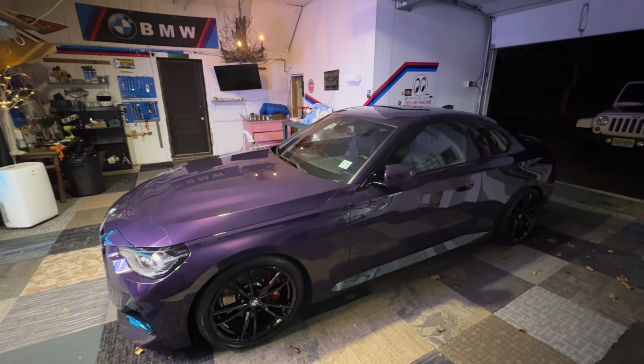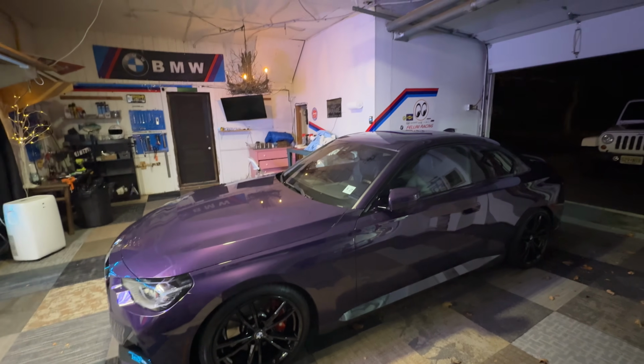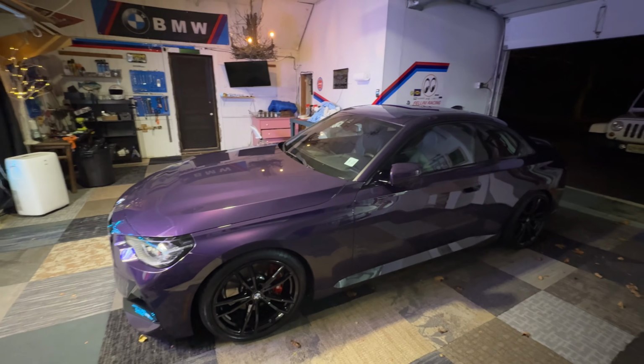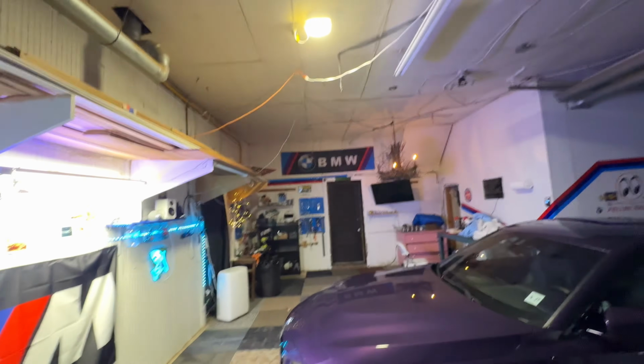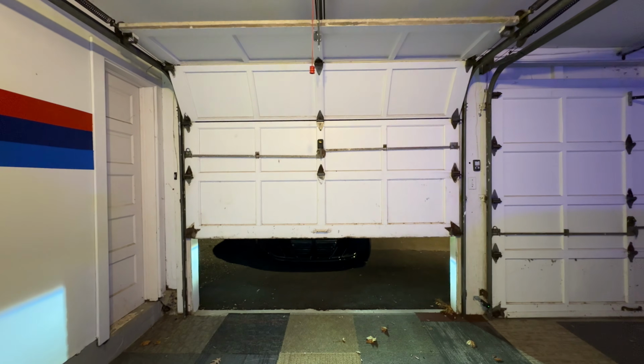I'll show y'all the garage if y'all are new. This is the 230. You feel me? This one's gonna be leaving us. This car literally is leaving this garage in like 2 days, and a new car is being replaced with it. So I hope you guys are excited for that and everything. And here we have a Z3, followed by the Z3 spot and everything.